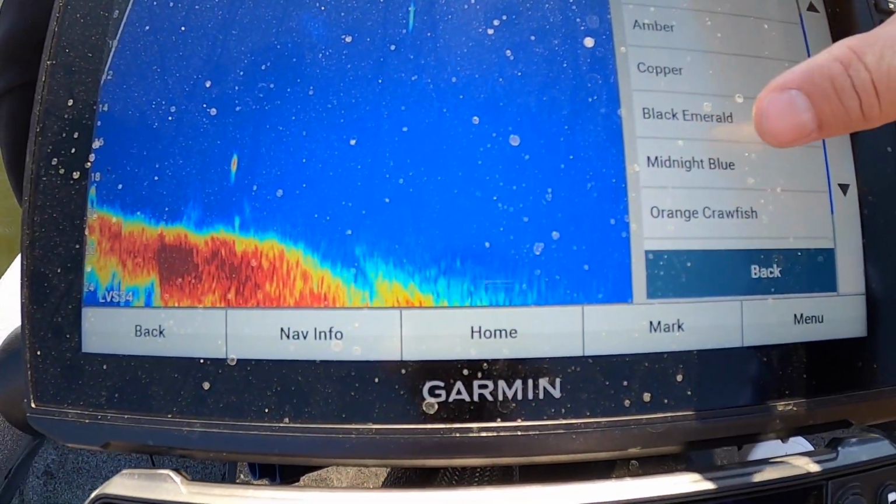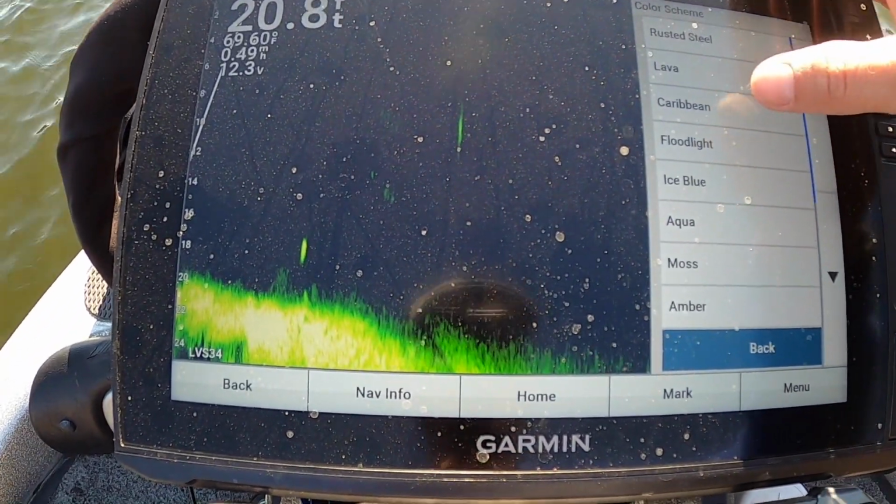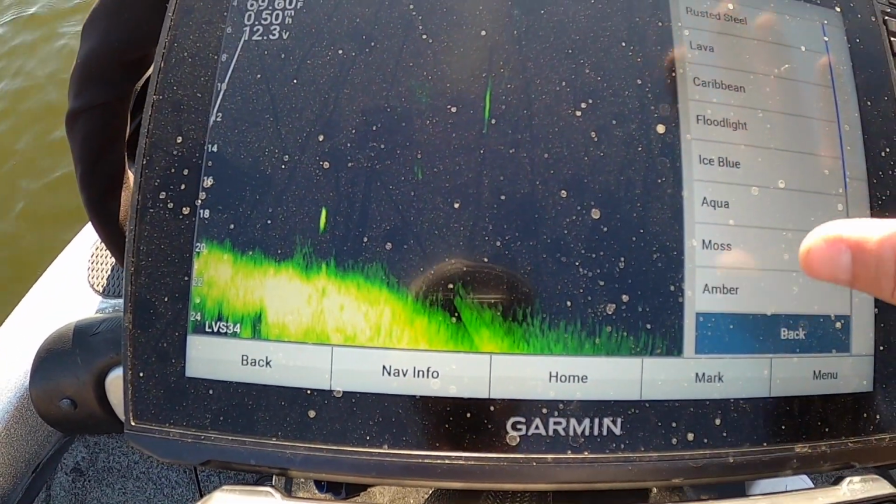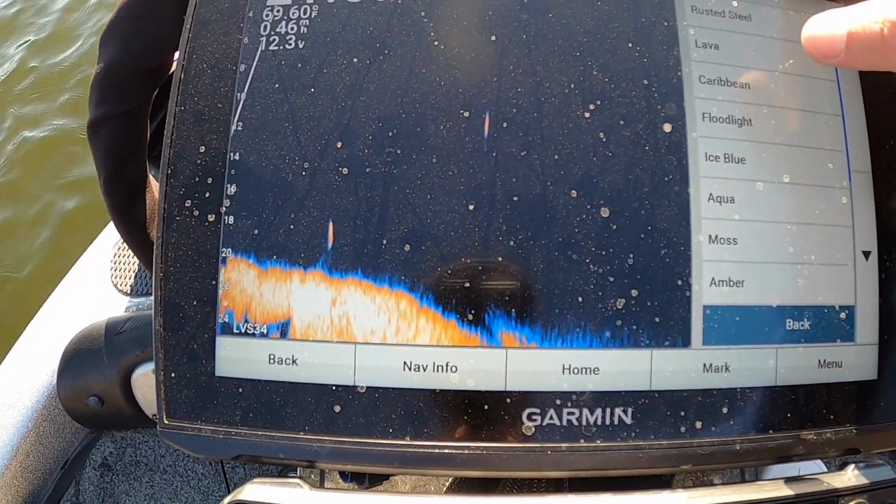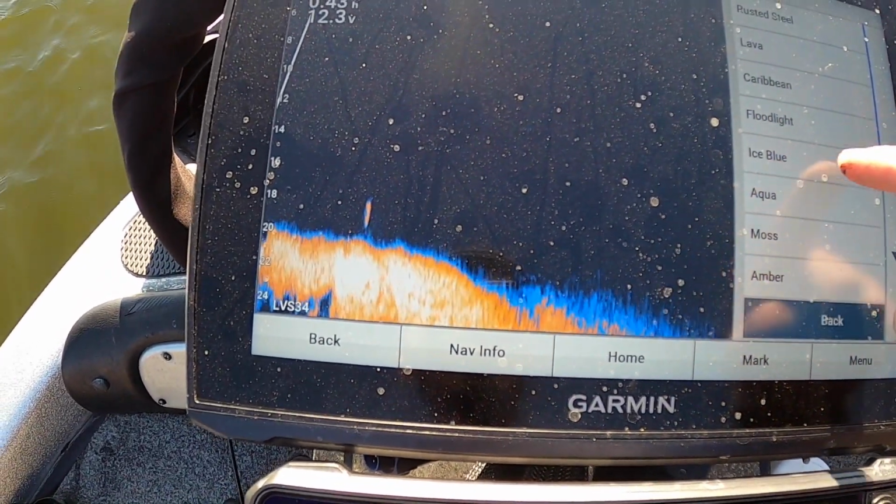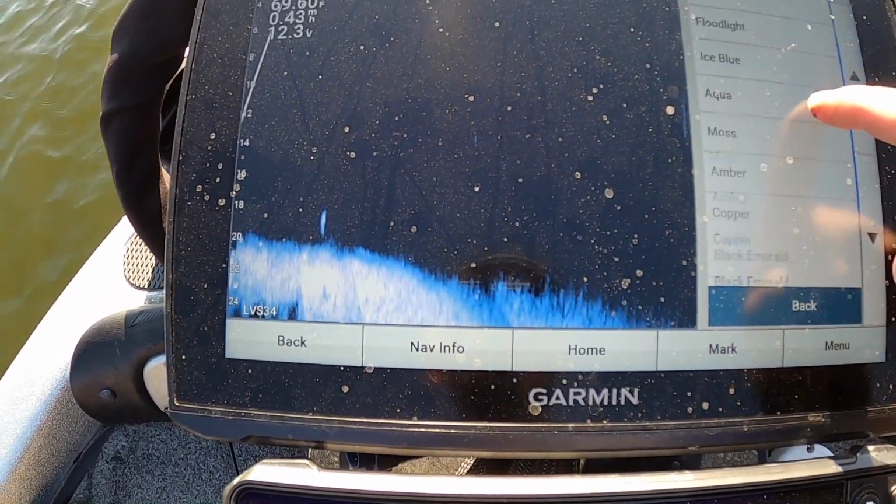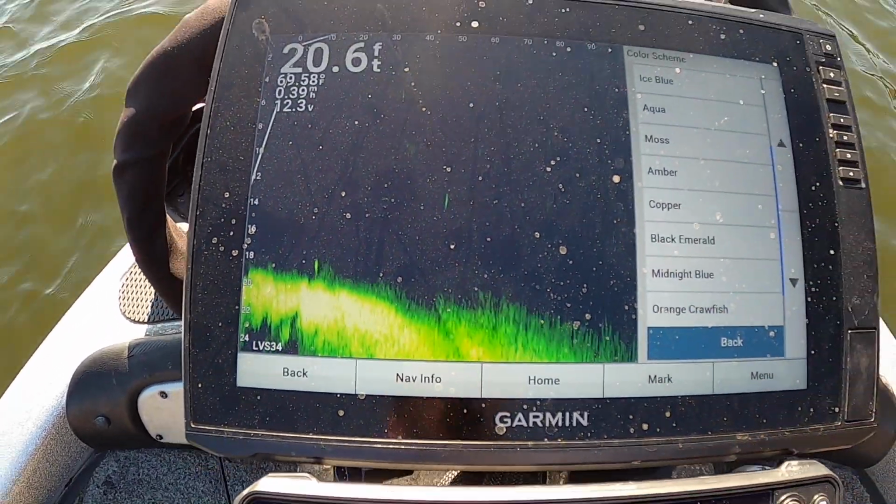Same thing with the black emerald that I was running, everything pops really well. If you run the original color that it comes with, it's going to be this amber. It's just whatever you want your eyes to see. Some people's eyes are going to pop better with a different color, maybe blue versus a green or an emerald or whatever. So I'm gonna go ahead and put this back on green for now.